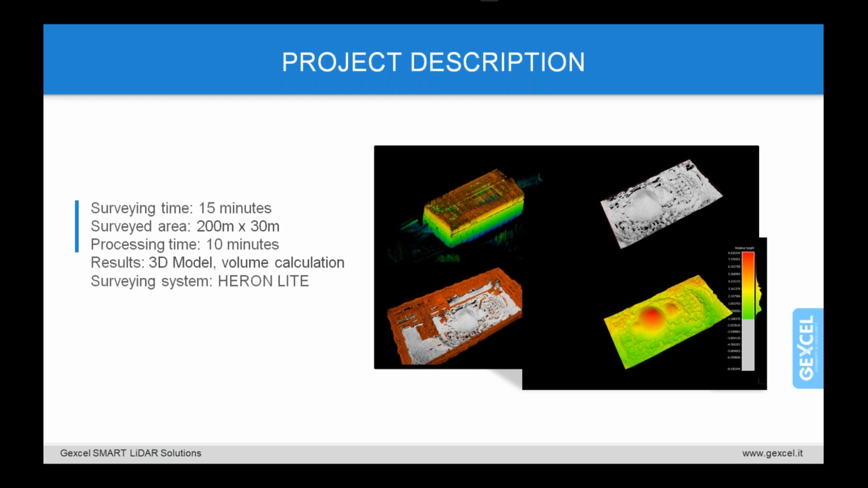And only one surveyor can do the site's survey, process the data, and get the final result in less than 30 minutes. So in 15 minutes, you can do your survey, both from a walkaway and crane. And then in 10 minutes of processing, you can get your final result, so your volume calculation. And as you see, that is pretty fast.